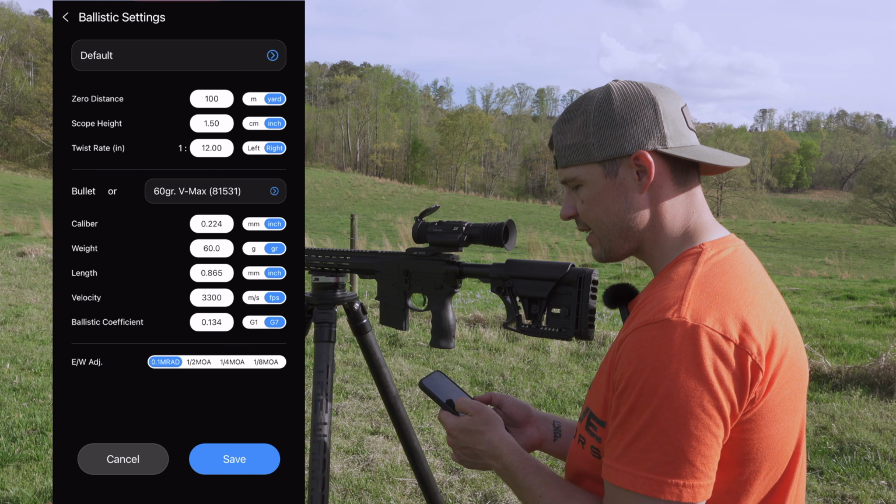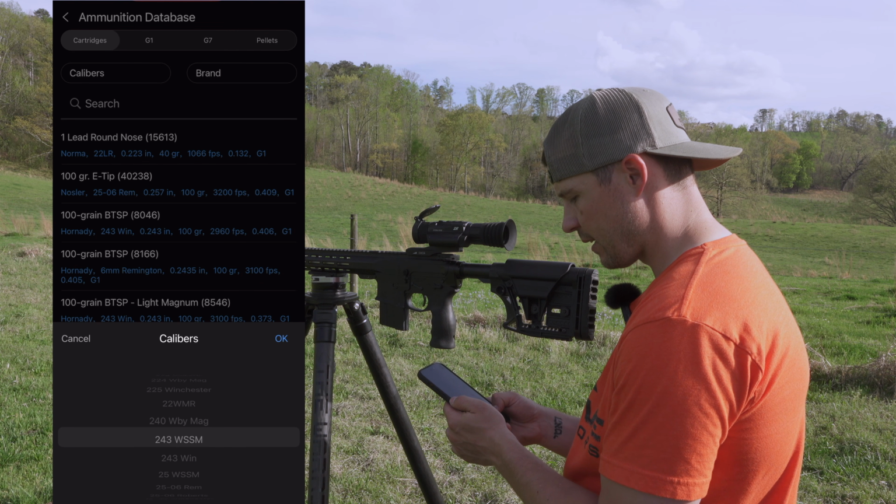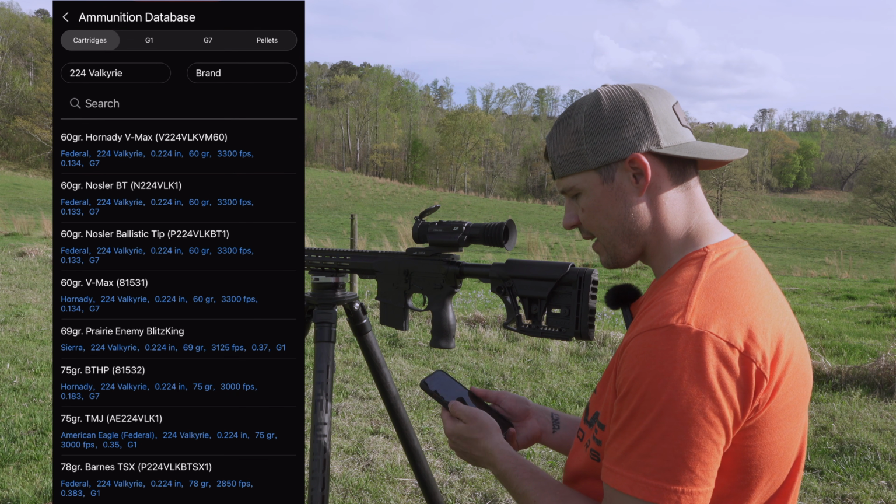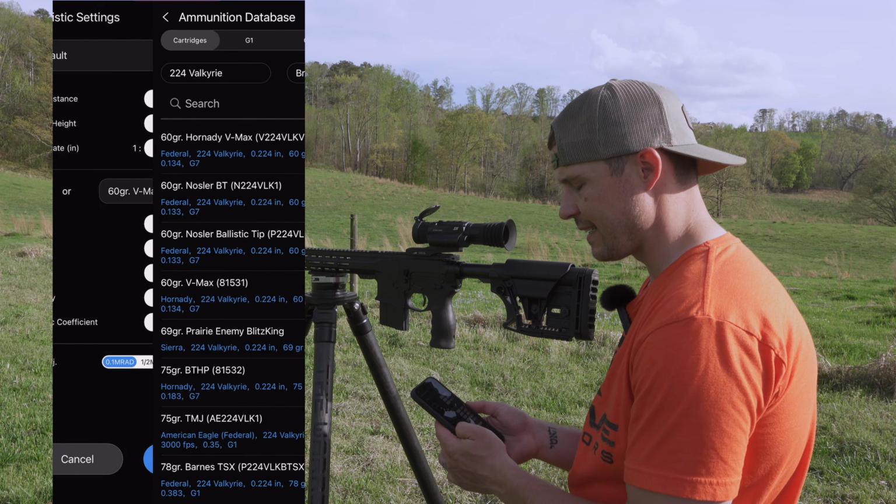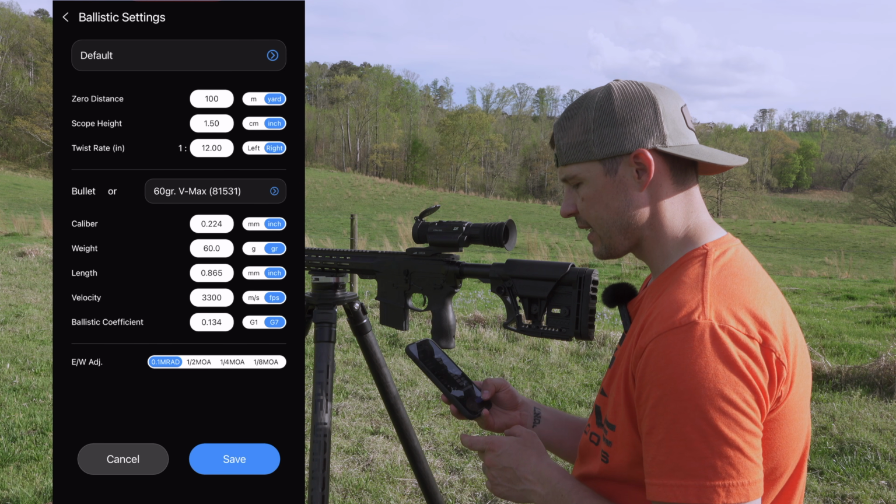And so what I did is I went in here, I typed calibers, I scrolled down all the way to 224 Valkyrie. And once I selected 224 Valkyrie, I then went to a 60 grain VMAX, because that's going to be similar to what I'm shooting, and then I added it. It's not going to be exact because I don't have my custom ammo load in here from 1776 ammo, but it's going to give me what I need.